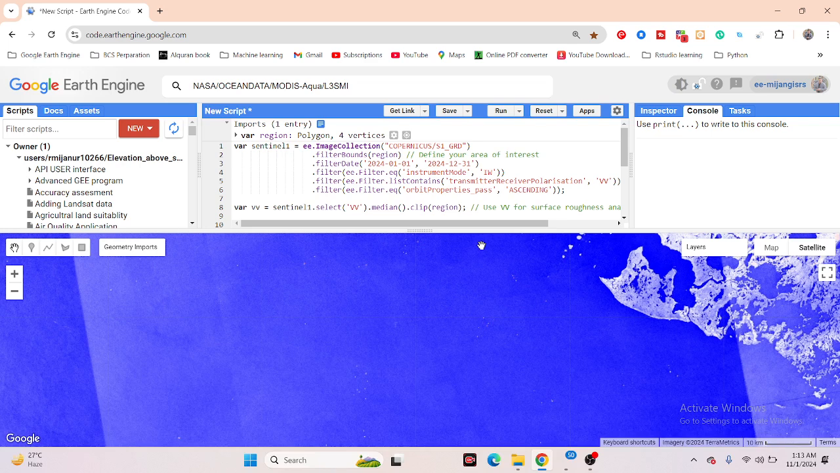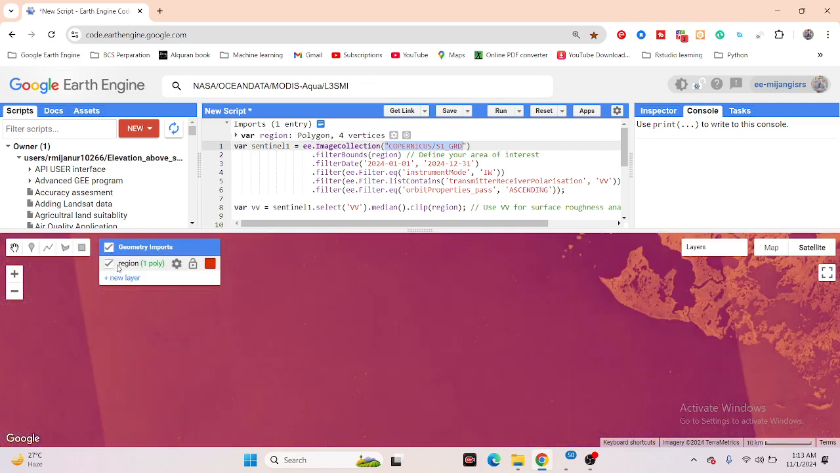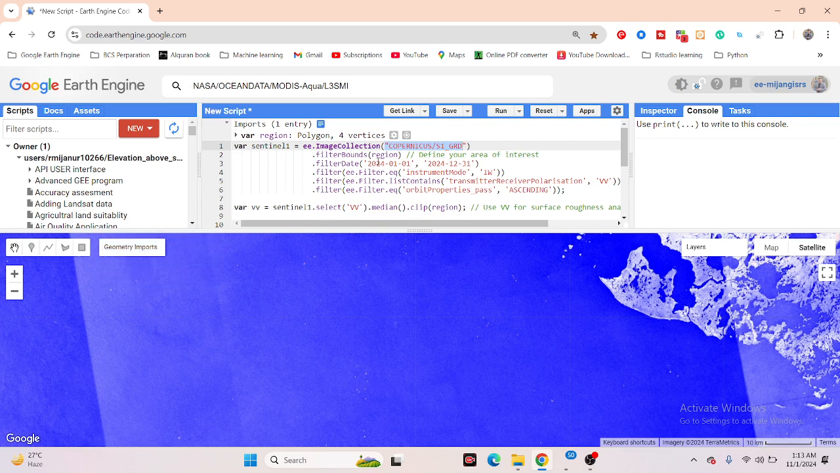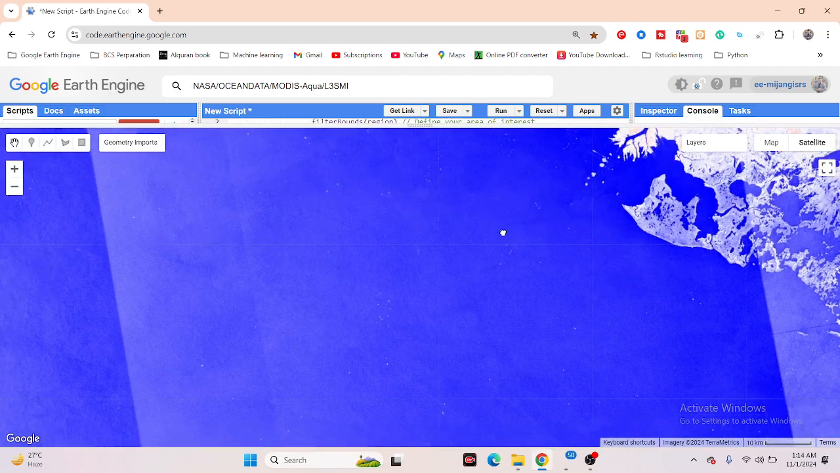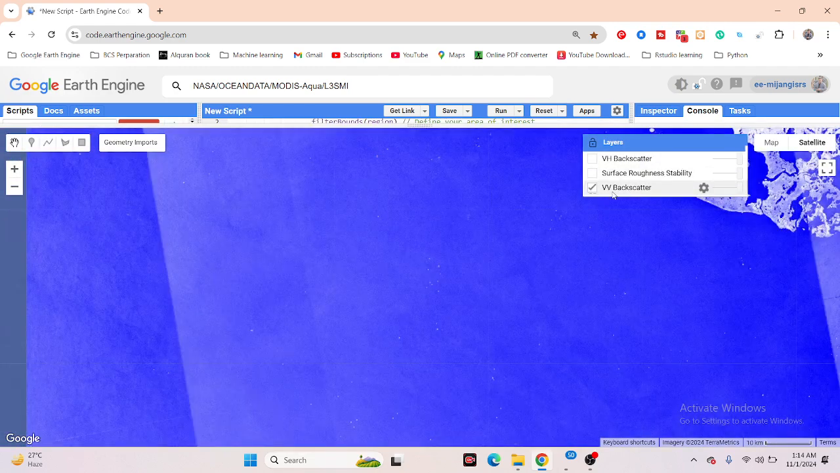I simply imported the collection, set the time period, and filtered the scenes by polarization, to find areas with roughness, the areas where microplastic may be. Then I use the roughness and display it like a scatter.